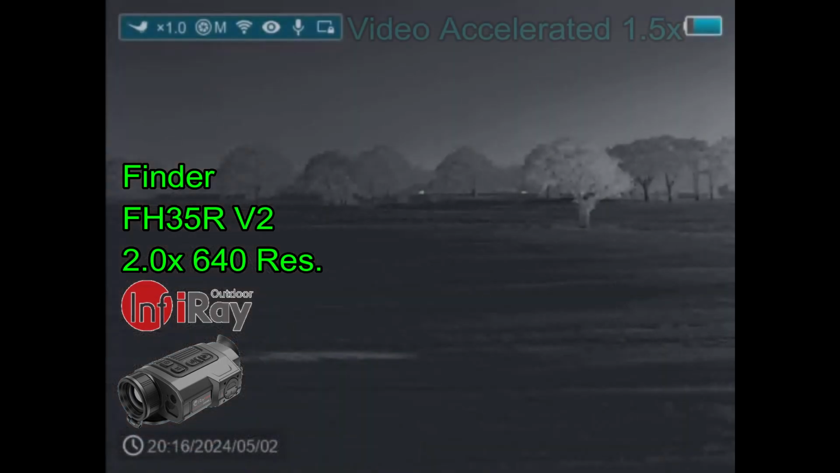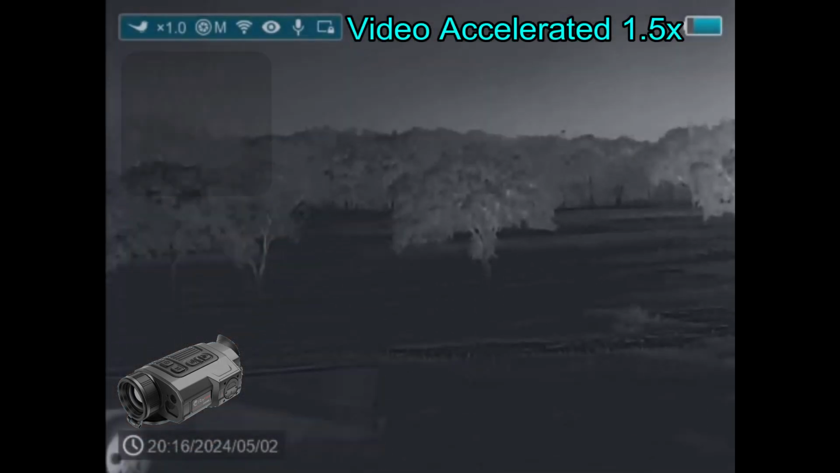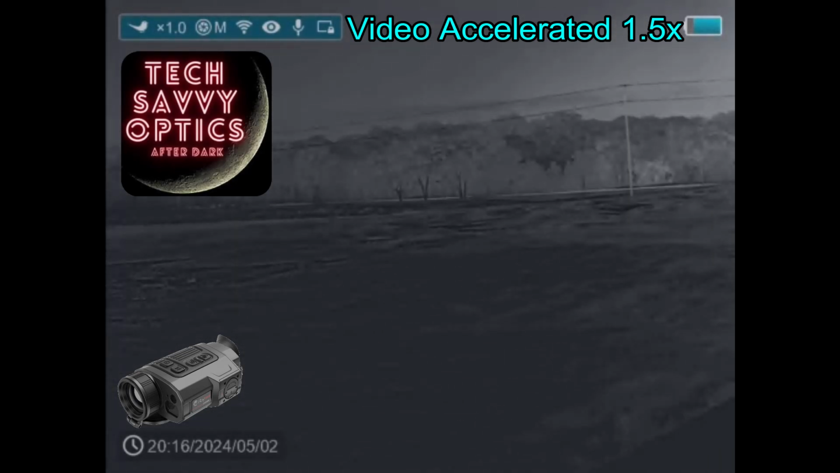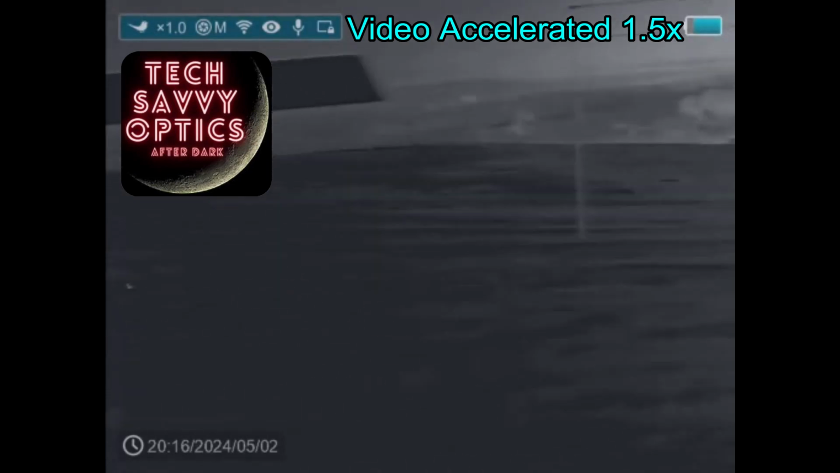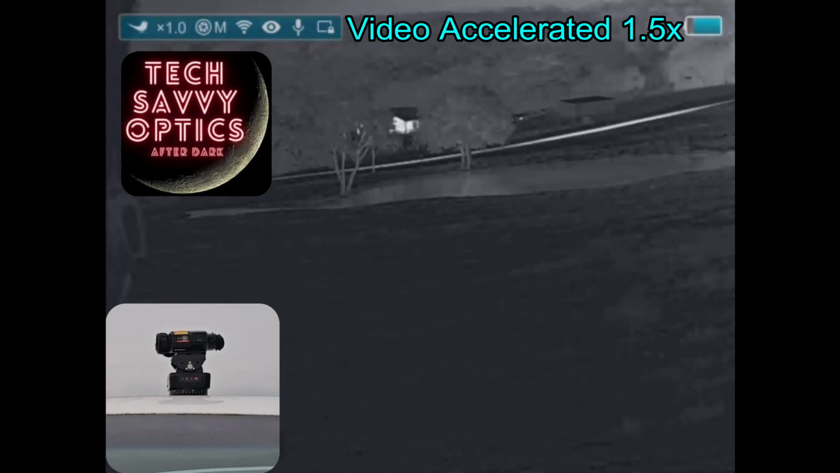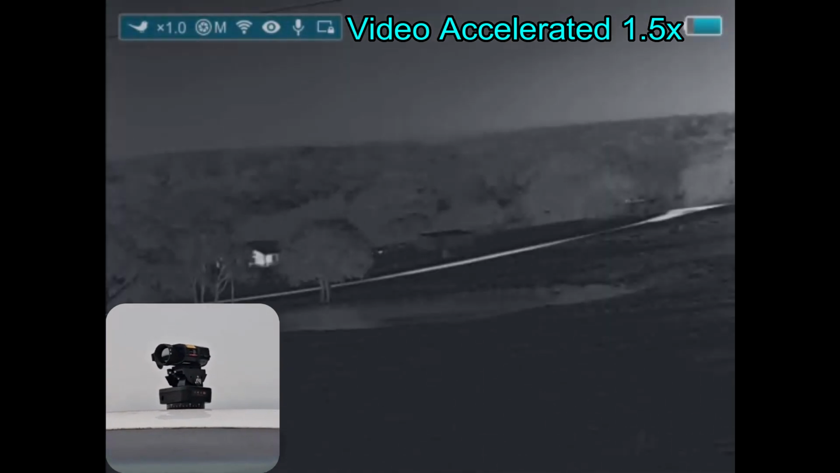Well, Thursday night finds me out testing my new rooftop mounted thermal. It is an InfiRay Finder FH35 RV2 that I picked up from my buddy Tim at TX15 Optics. He also suggested the pan tilt unit, which he doesn't sell. He does things like night vision builds or thermal units, but the pan tilt unit is something we got off of Amazon, just something for proof of concept.